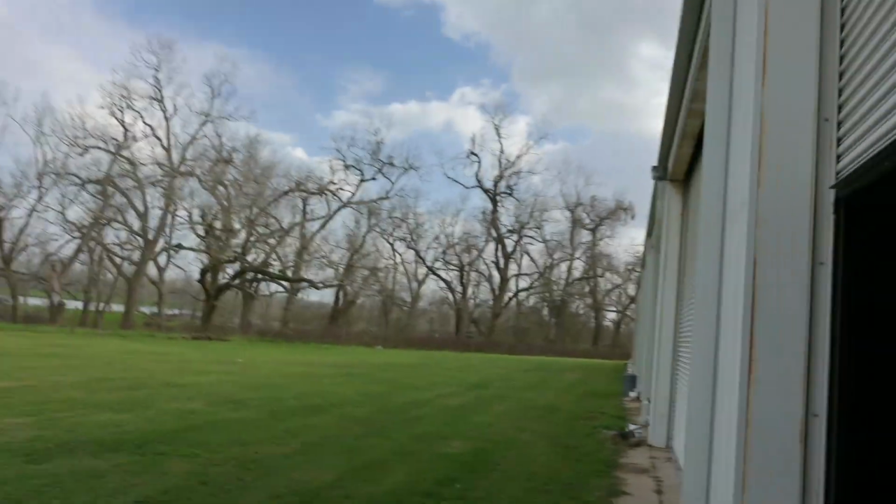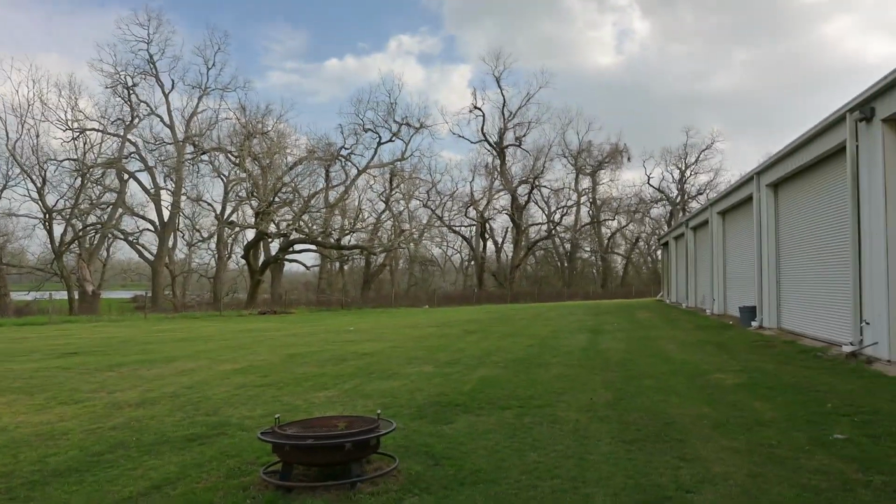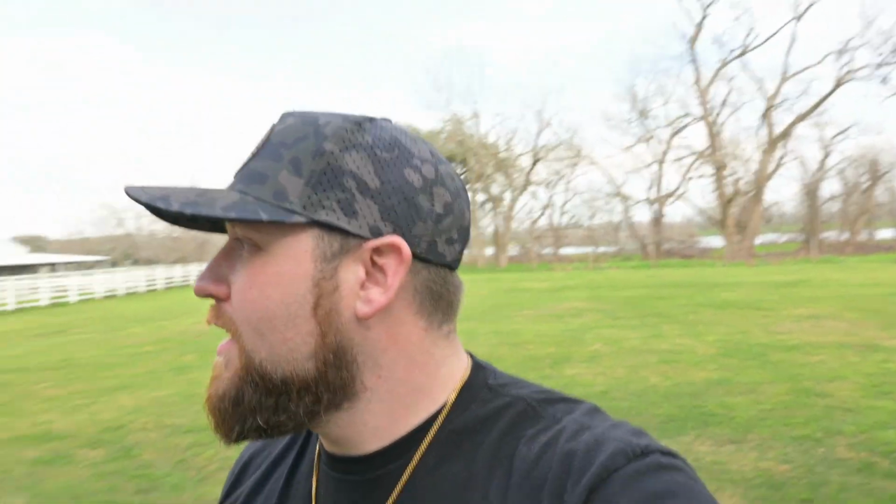Steve probably slaved over this thing to get it mowed nice and tight, but just a pretty beautiful spot, man. Like this river out here, the trees are different than anything we have in Maine, so it's been really cool to see the different types of trees and foliage and everything.